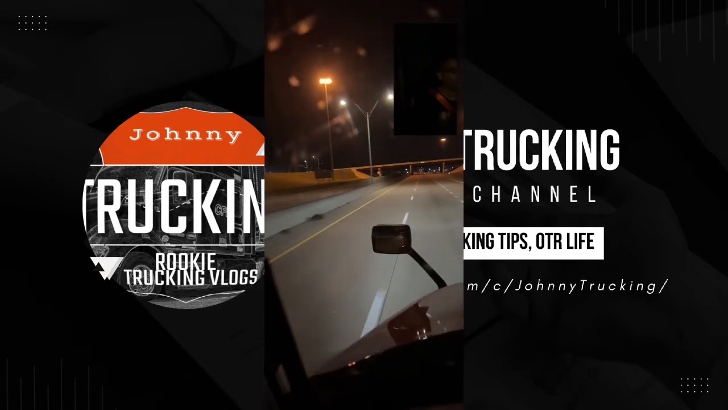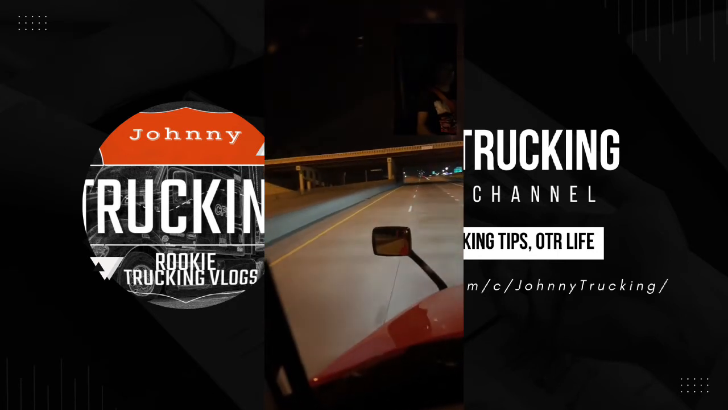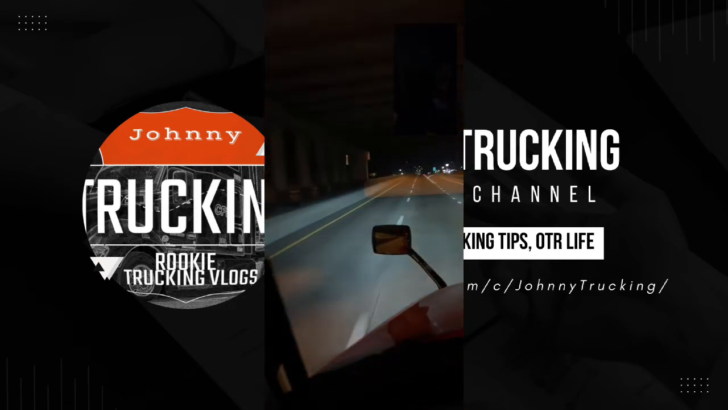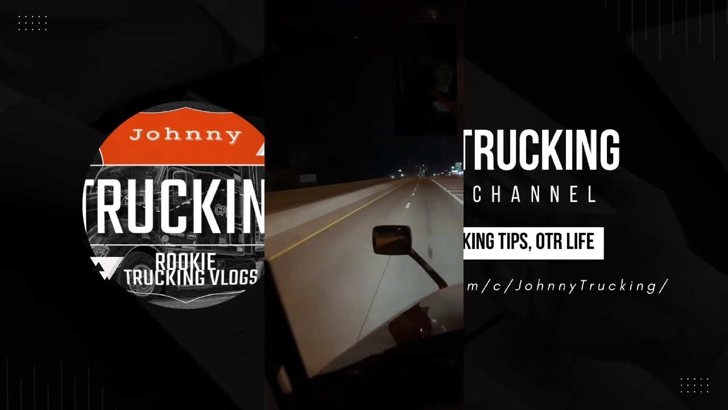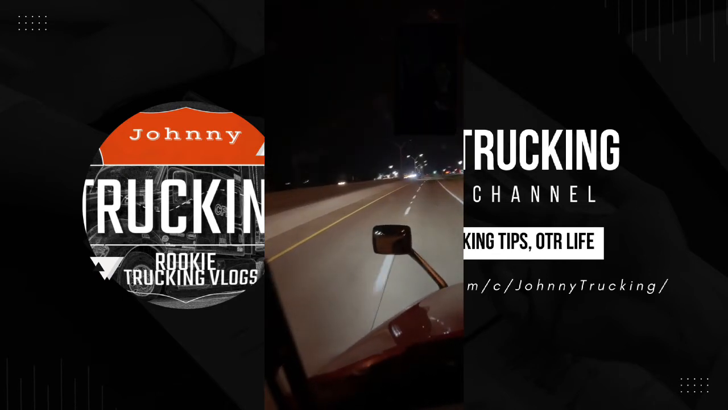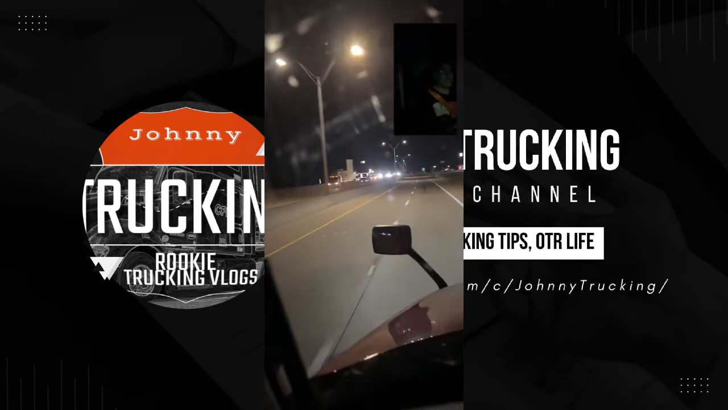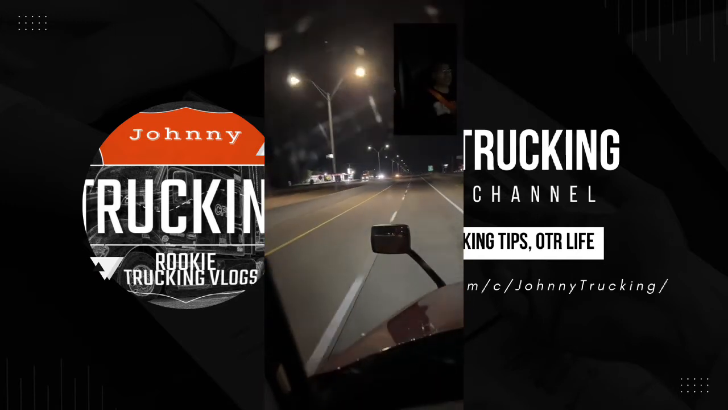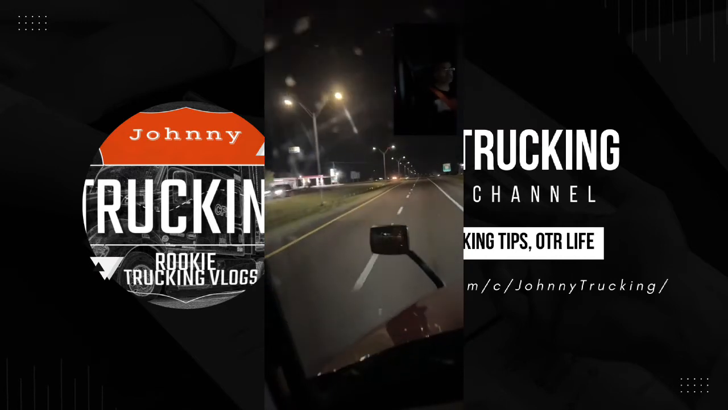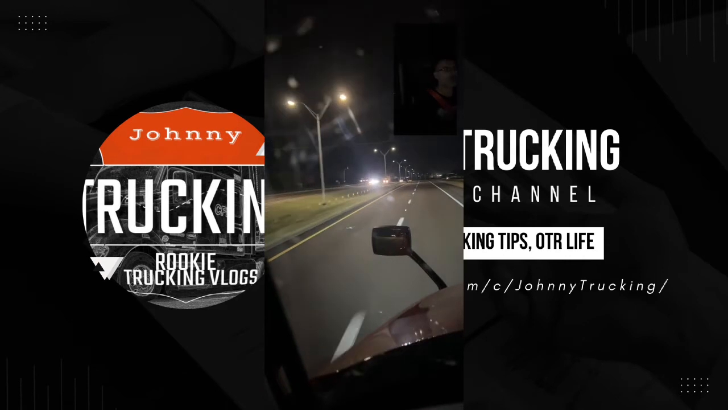There were so many open spots. And typically, if I'm bobtail, and I'm very rarely bobtail, usually I am attached to a trailer, but if I am bobtail and I'm at a truck stop trying to end the day, I will typically park in the designated bobtail parking if the truck stop has it. If the bobtail parking is full, I don't have a choice. I will park in a truck spot.